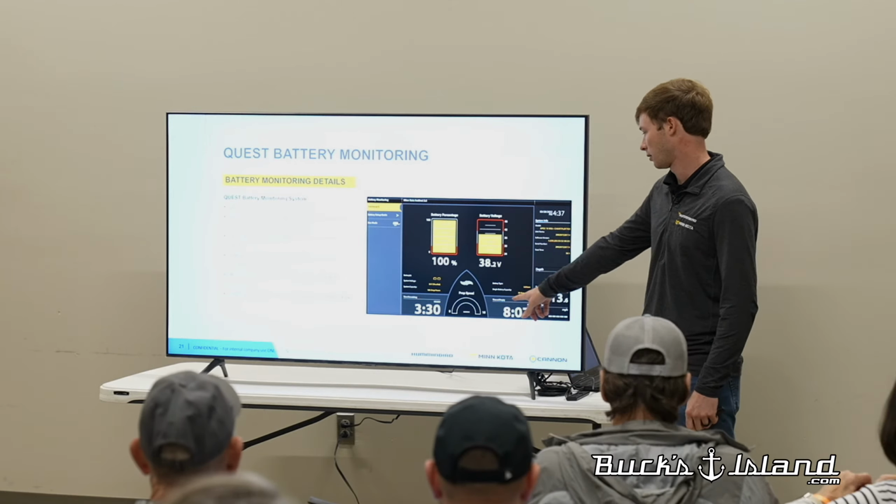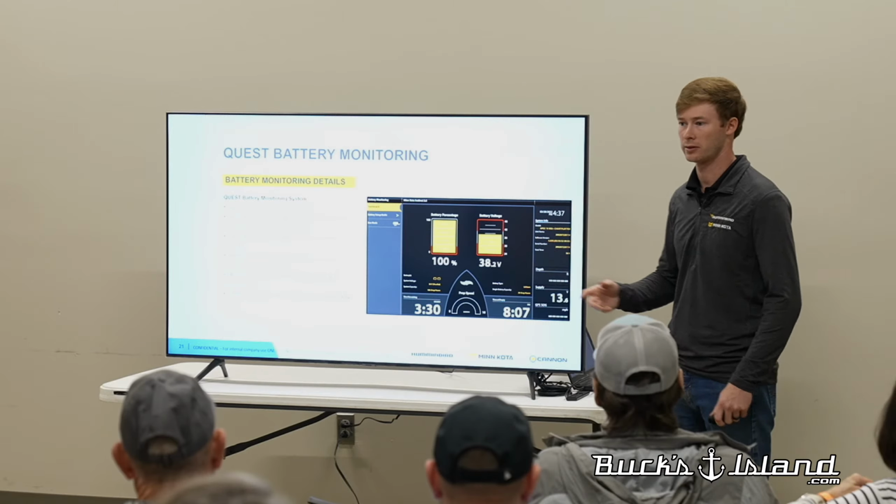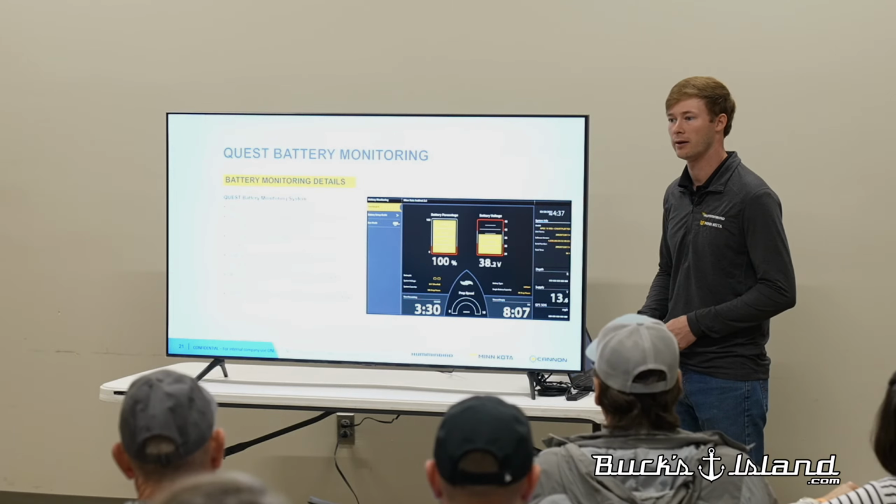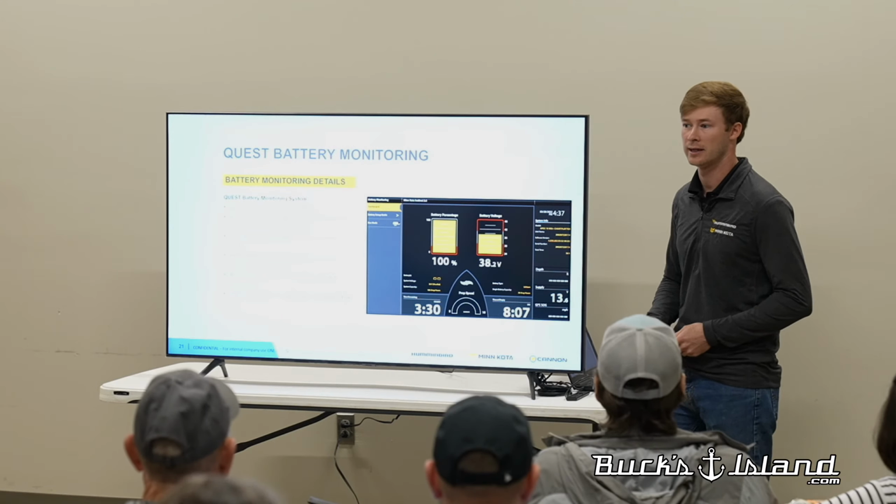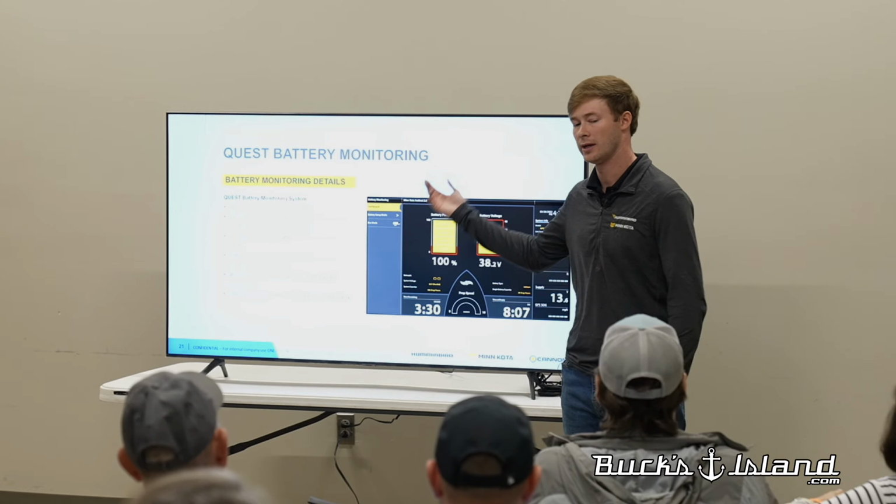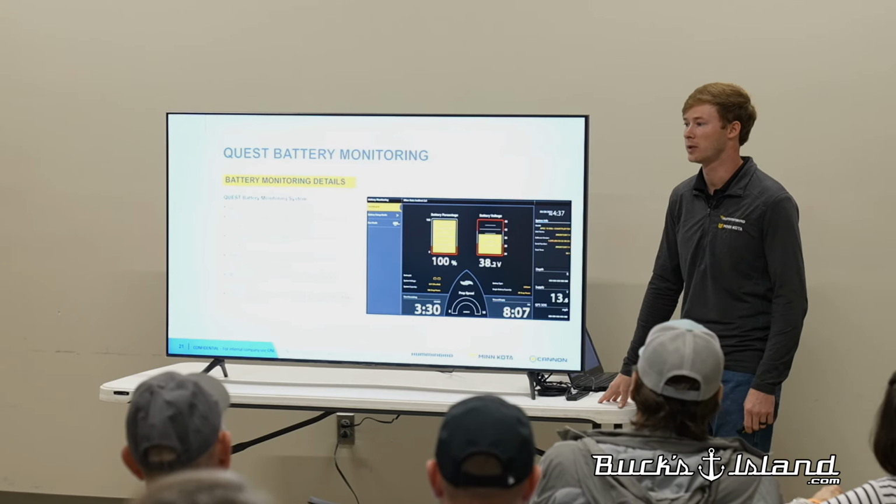You can look here and it'll say time to empty, and it may say plus or minus 24 hours, or it'll give you a dead specific time that your batteries are going to run out. With lead acid, we've never really had any opportunity to see what my voltage is on my trolling motor, and now you do. Yep. So that's one cool feature with the Quest motors.